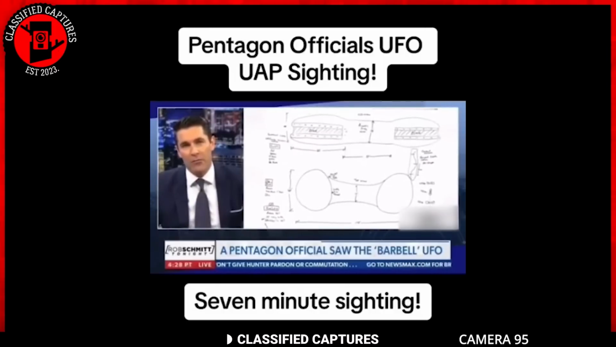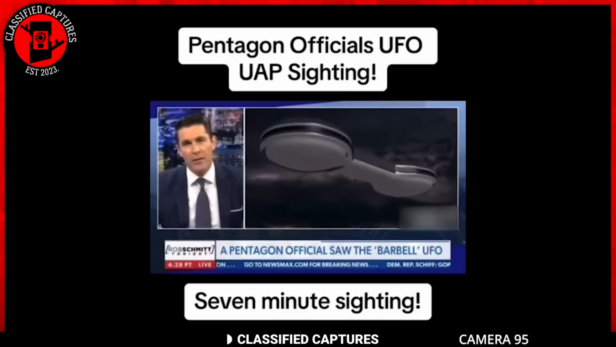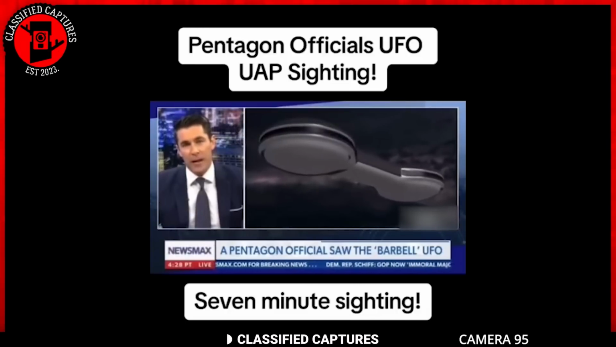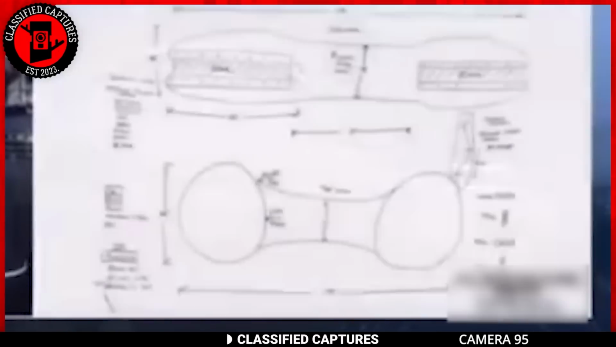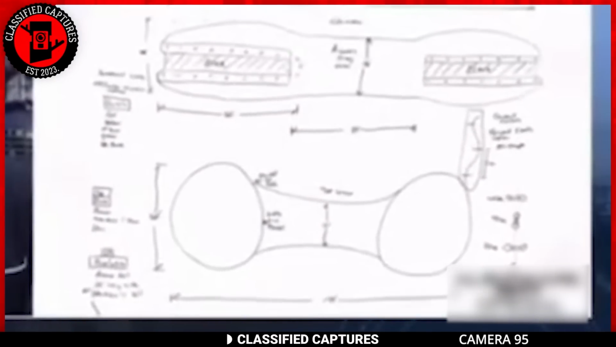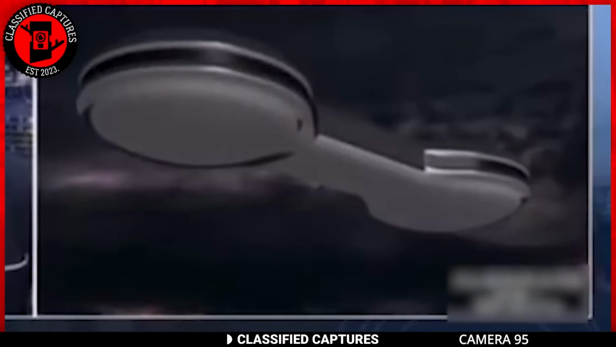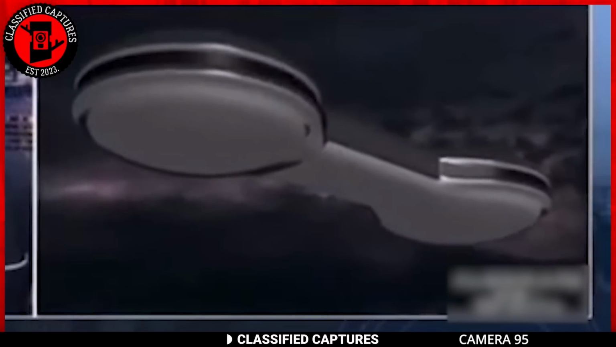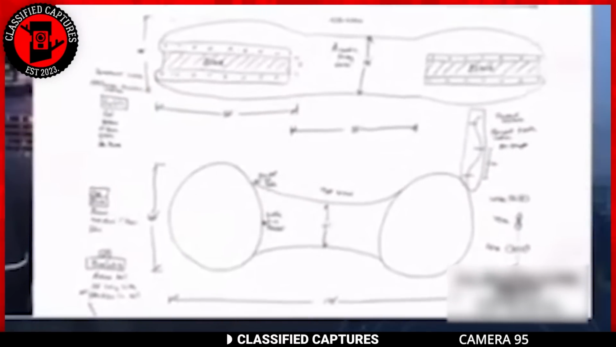One witness attempted to film the craft with his camera phone, only to get static when he did, despite the camera working before and after the encounter. Back in 2013 in southwestern Ontario, 3 people witnessed a UAP, unidentified aerial phenomenon. One of the witnesses was a Pentagon official engineer, adding credibility and intrigue to the sighting.